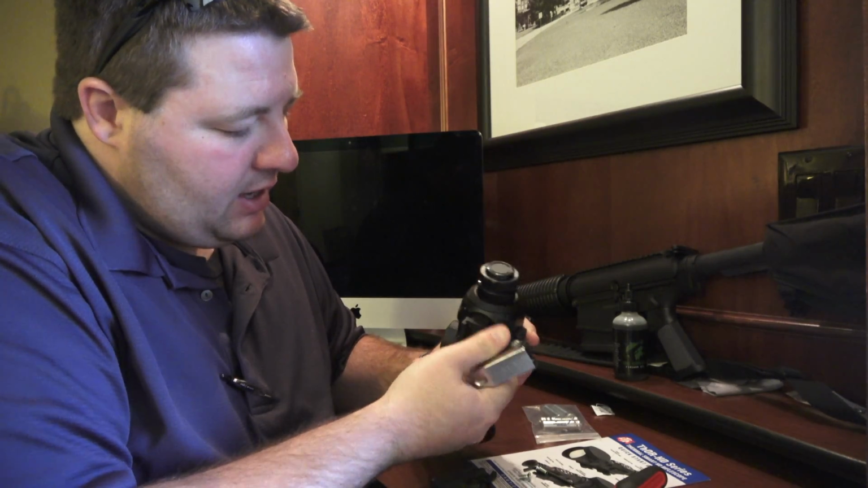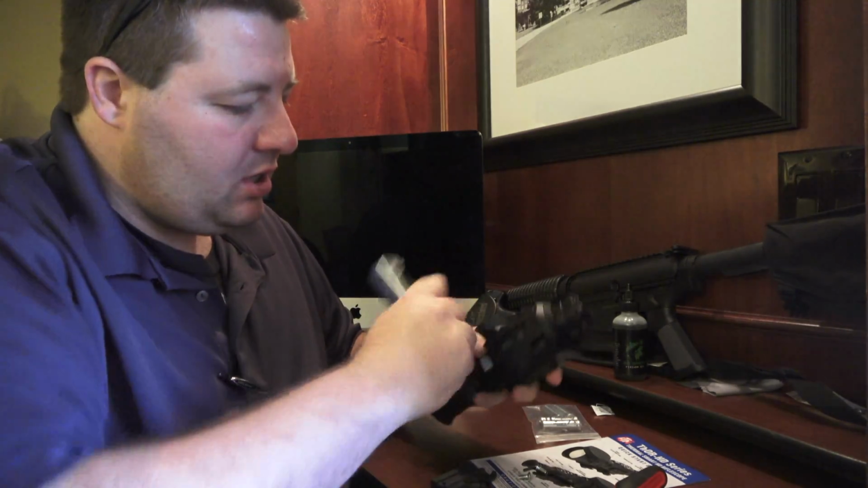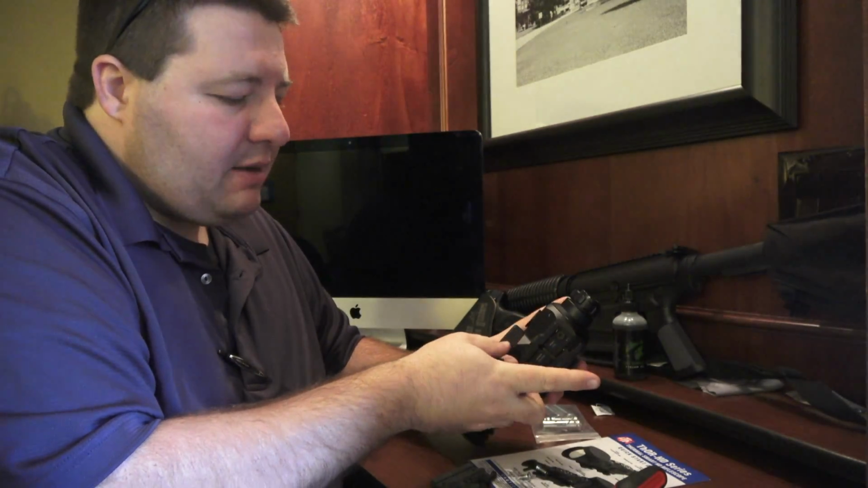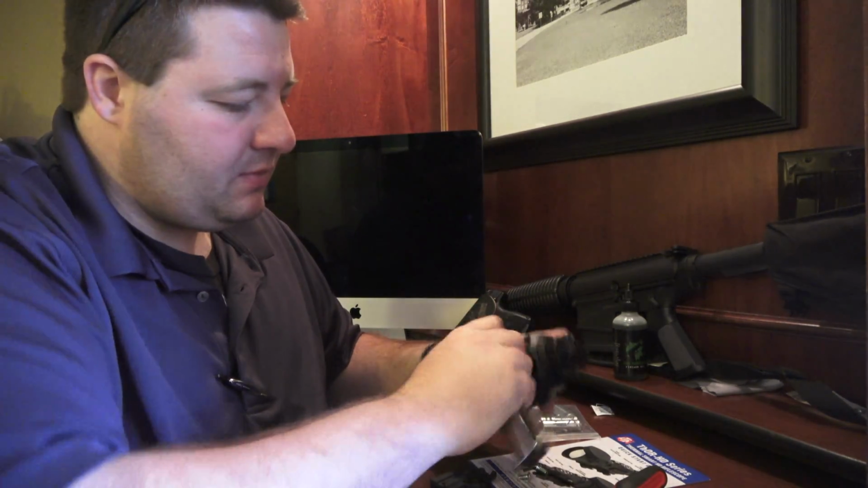I know a lot of the, do you hear that little snap? A lot of the people with the X-Sight 2s and the X-Sight 1s had, not a lot, but some scopes had an issue of the mounts being loose. So they actually tightened and Loctited the nuts in place.